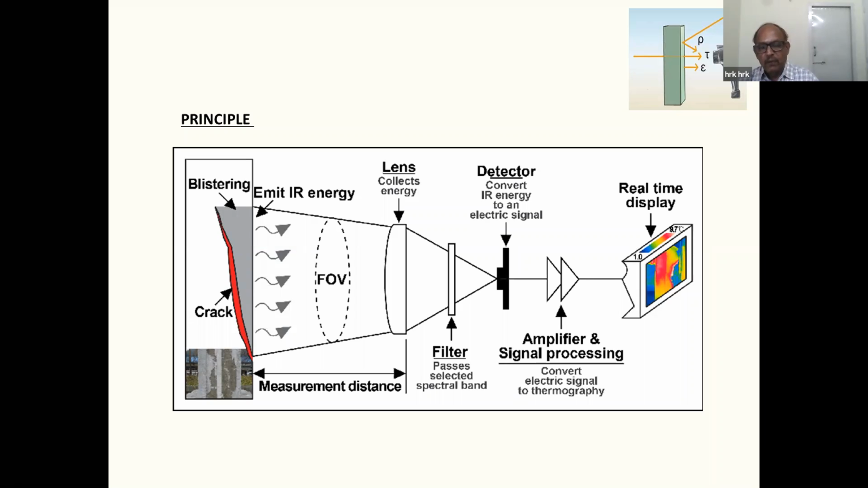Then it falls on a substrate that generates an electrical signal, which is amplified, converted into temperature, and displayed on the screen. So this is the working principle of the thermal imager. Nowadays we have the digital image also along with the thermal imager, so that we can see both the thermal image as well as the digital image in the camera.